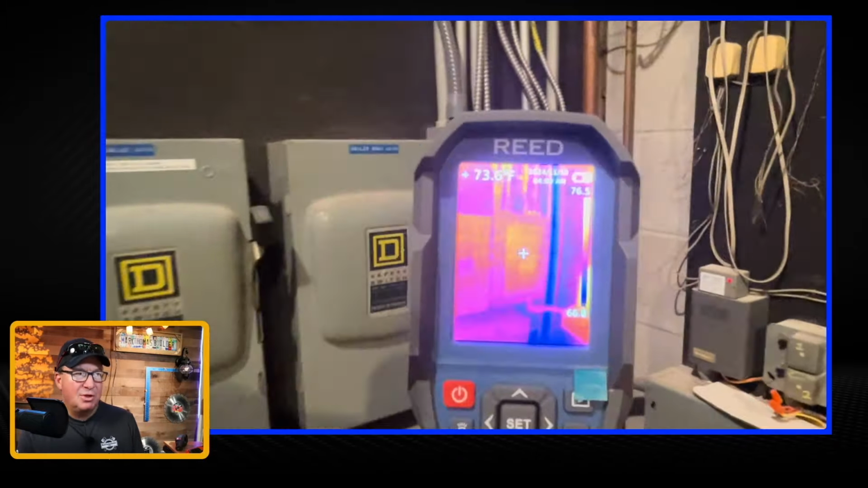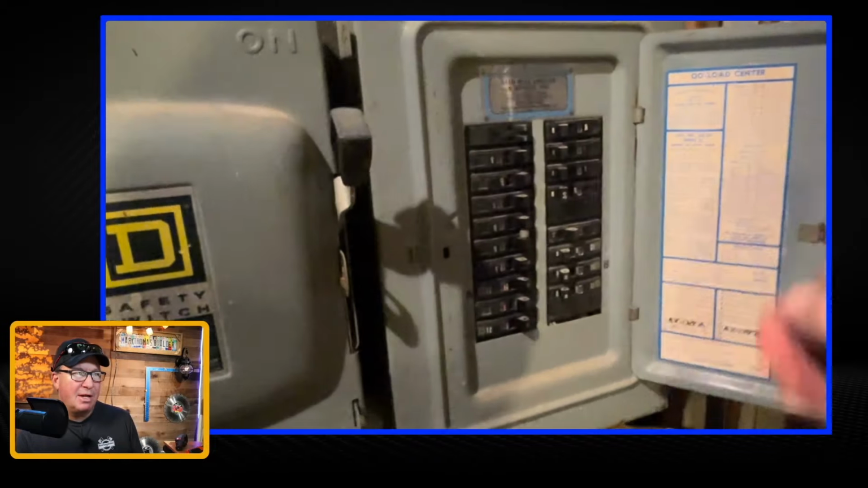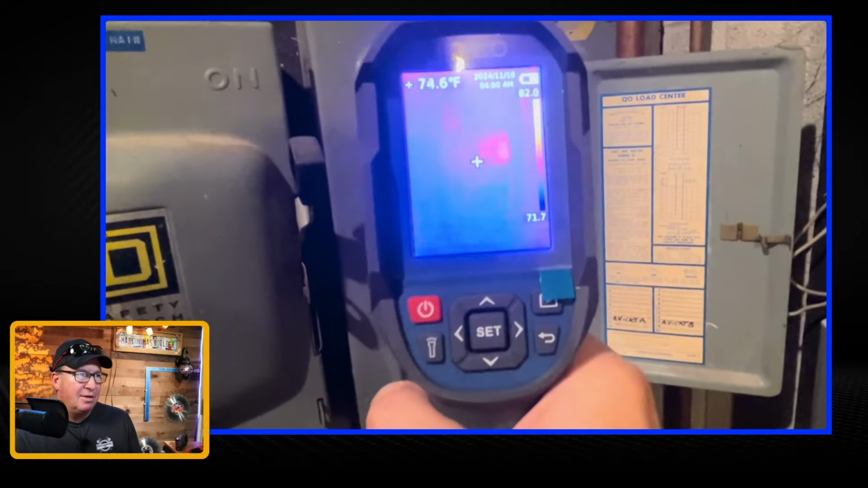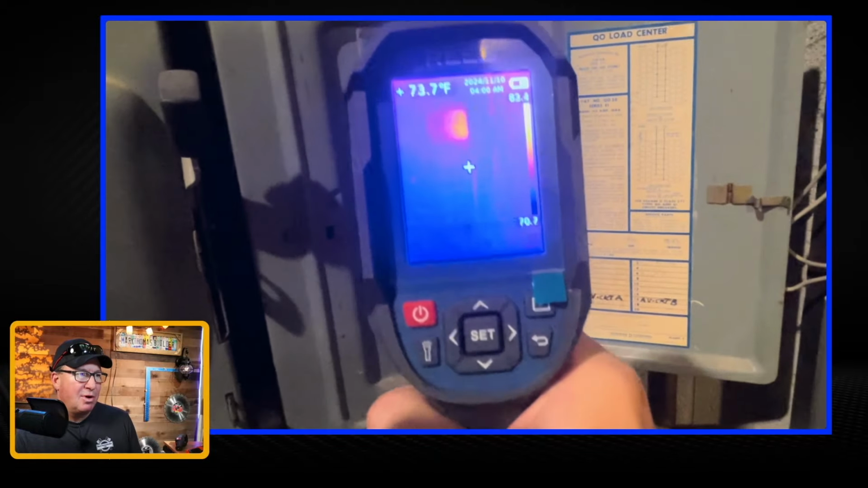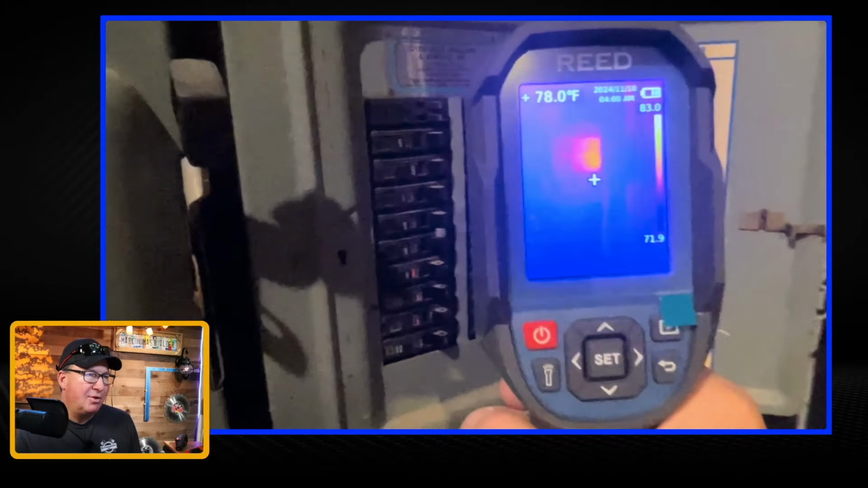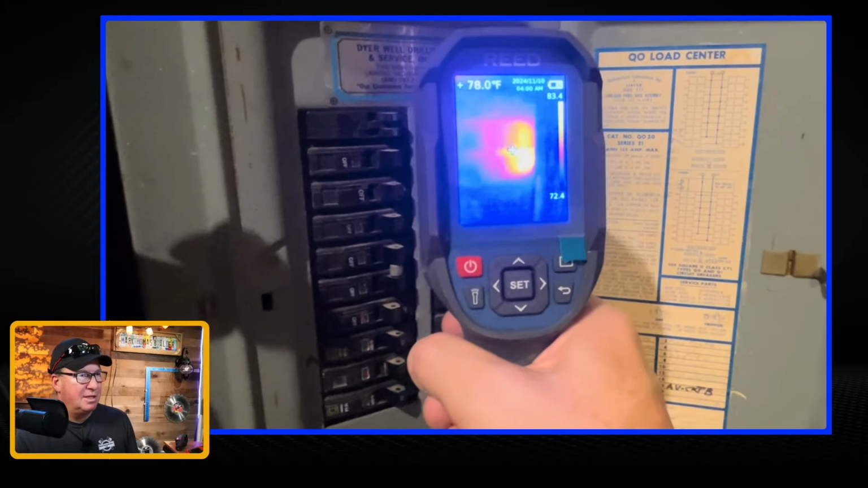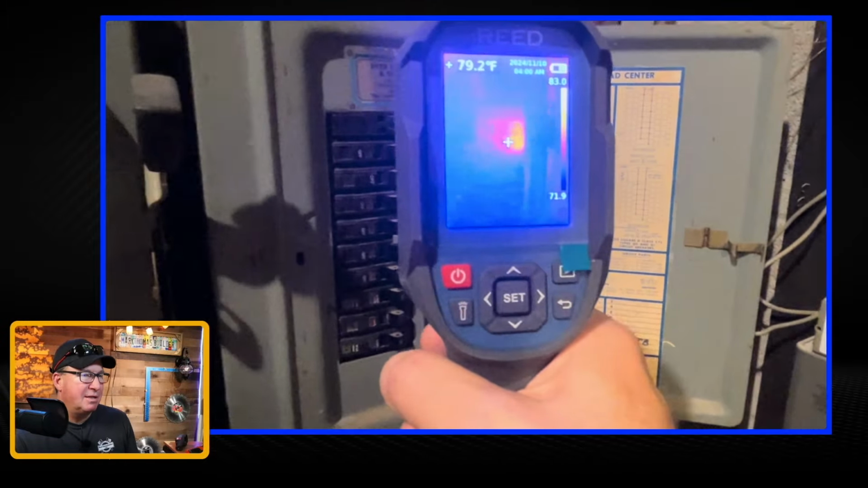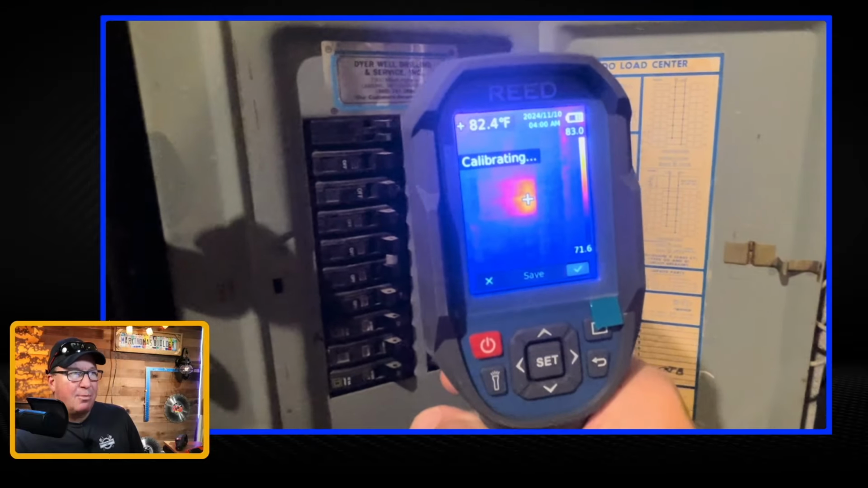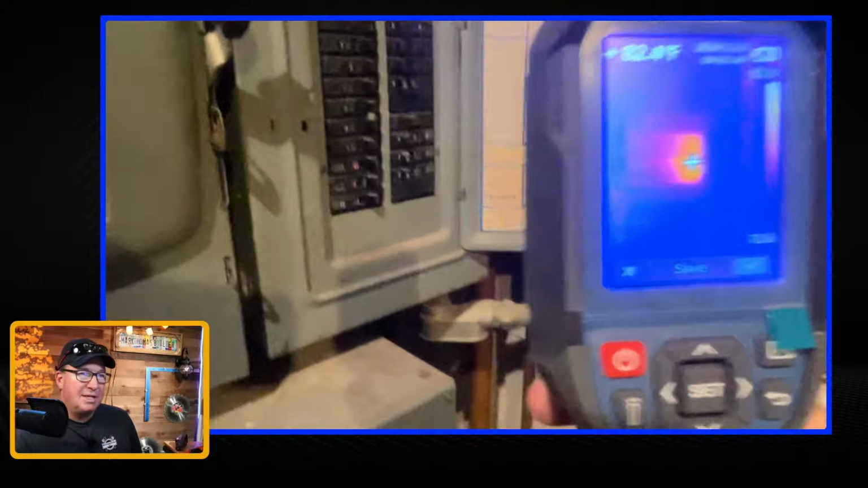All right, so I want to show you this sub panel right here. This one has a history of one of those breakers running hot. So I'm not sure if that's just normal for that pump right there. I'll probably have to find out talking to a mechanical expert to see what they have to say about it. And what's cool, you can see it says it's calibrating. So this will auto calibrate quite frequently when you're using it.